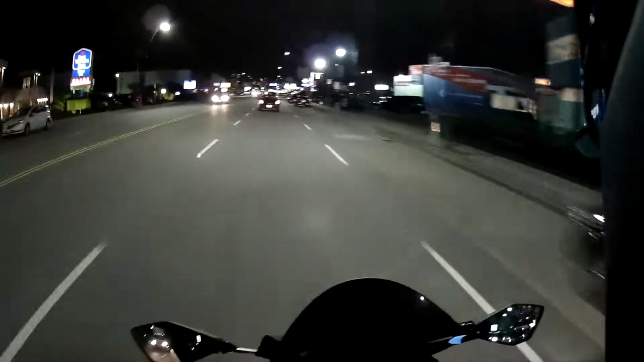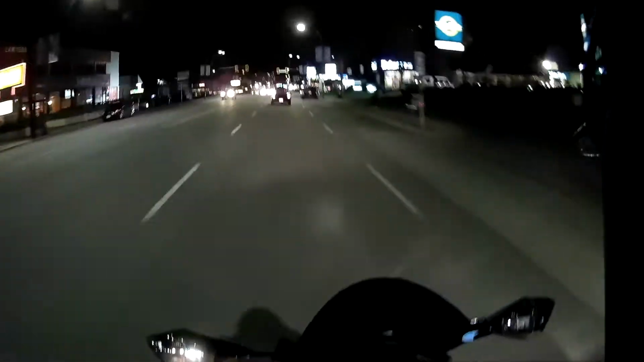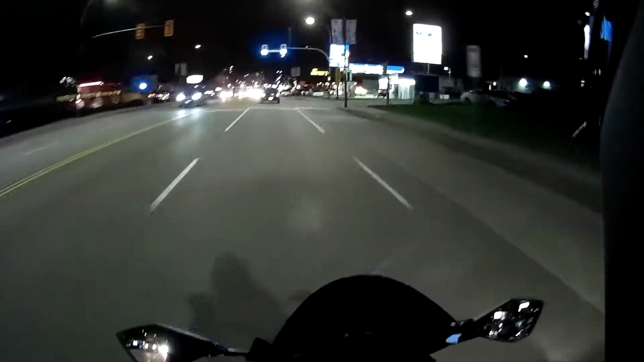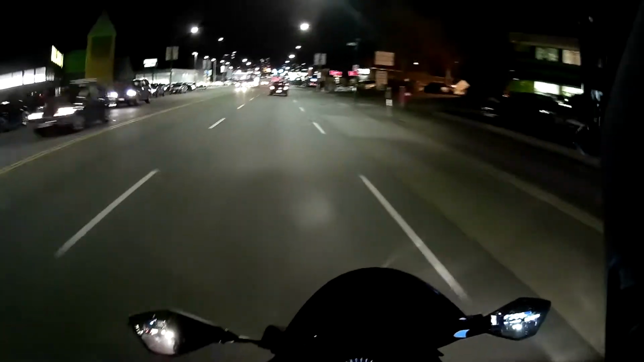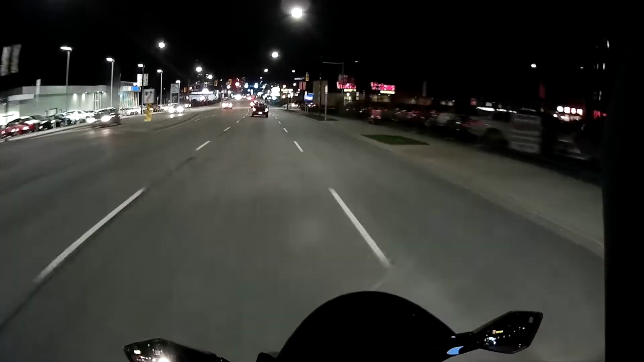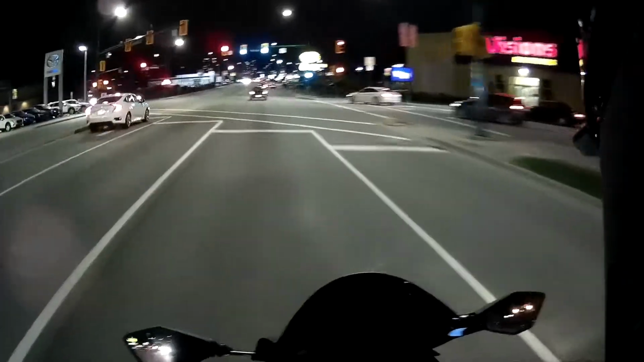In all honesty, I've been asked a few times why I like to ride at night, and I can give you guys some reasons why I think riding at night is cool. The negatives obviously being that it's nighttime and you're on a motorcycle, so people can't necessarily see you during the day, much less during the night.